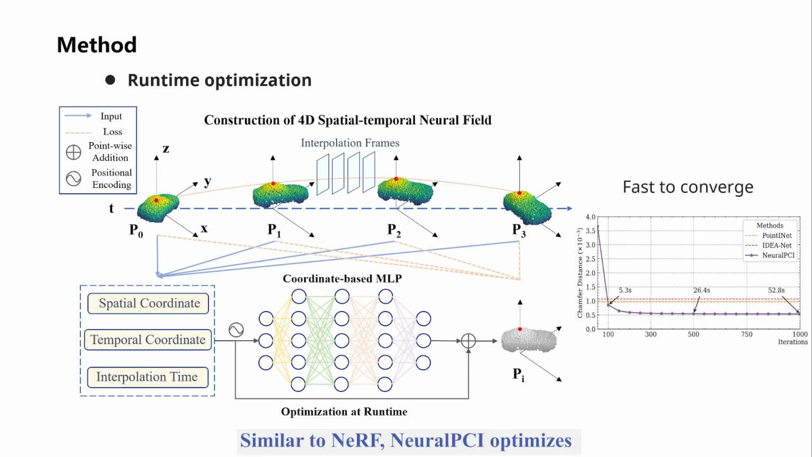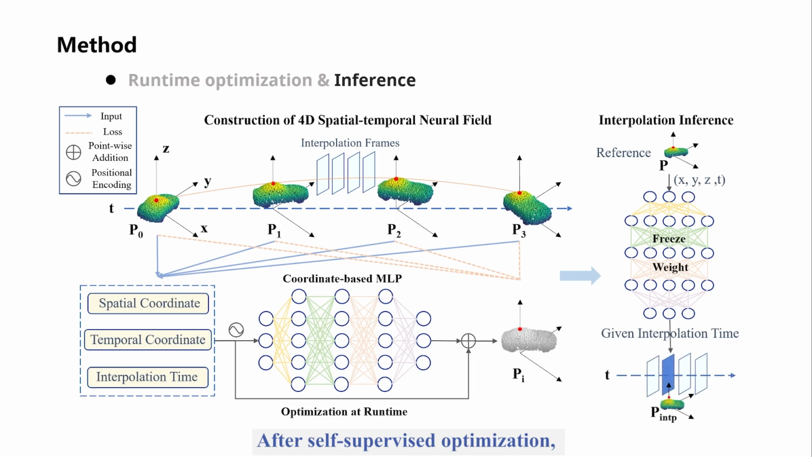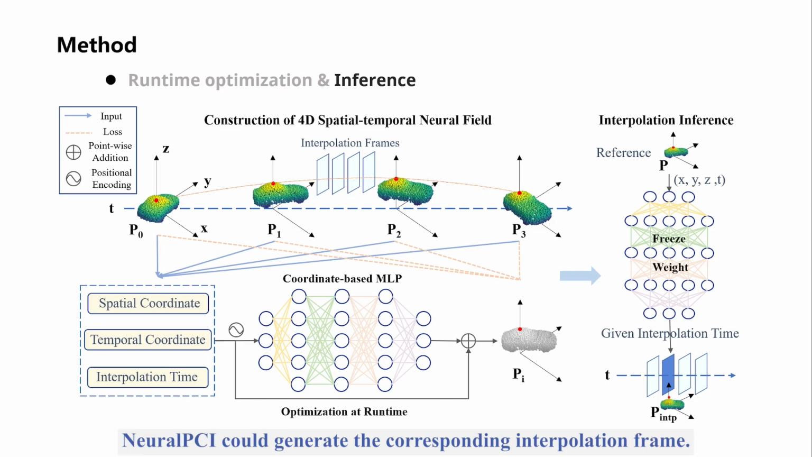Similar to NeRF, NeuralPCI optimizes each new sample from scratch during runtime. The graph of the curve demonstrates that NeuralPCI has excellent convergence. After self-supervised optimization, the network's weight is frozen for inference. Given the reference point cloud and interpolation time, NeuralPCI could generate the corresponding interpolation frame.